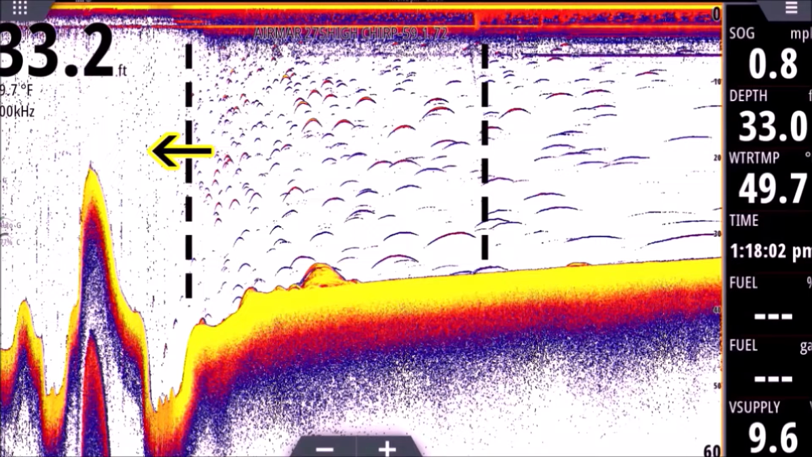Simple as that, really. If you look towards the bottom here on the left side, you'll see those two little arches down here. Those are probably catfish. Lots of catfish here in this lake, probably in the 4 to 5 pound range. So you can see how an arch, even a bigger fish, won't really look like an arch at that speed. It still looks more or less like a dot. I call them light bulbs at that speed.